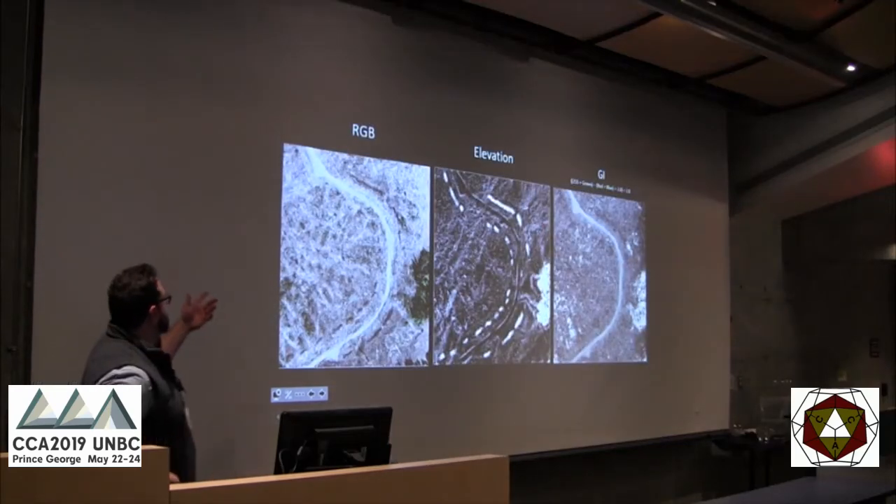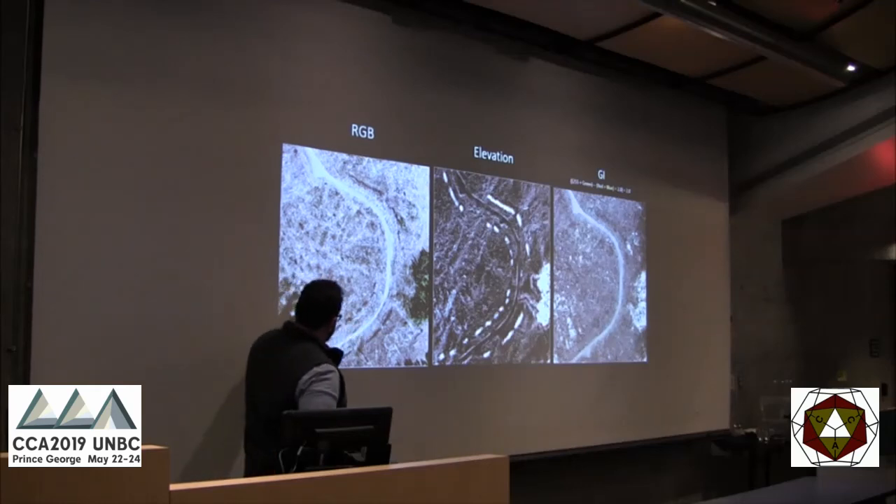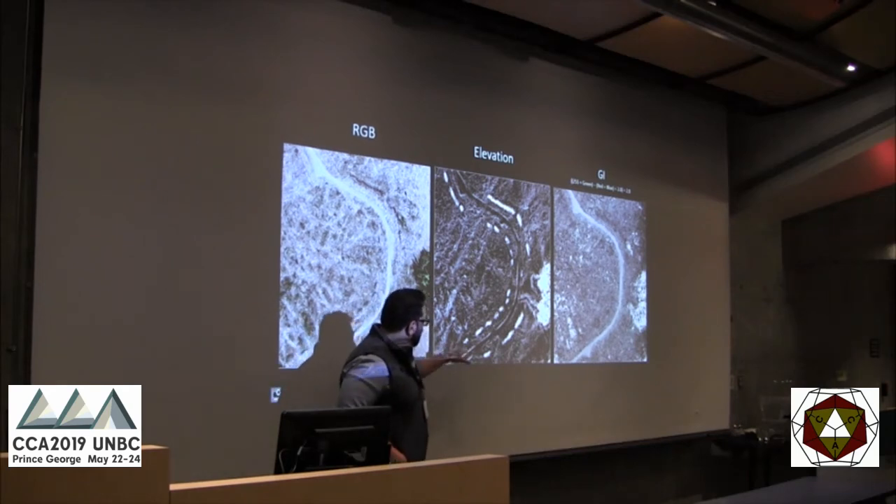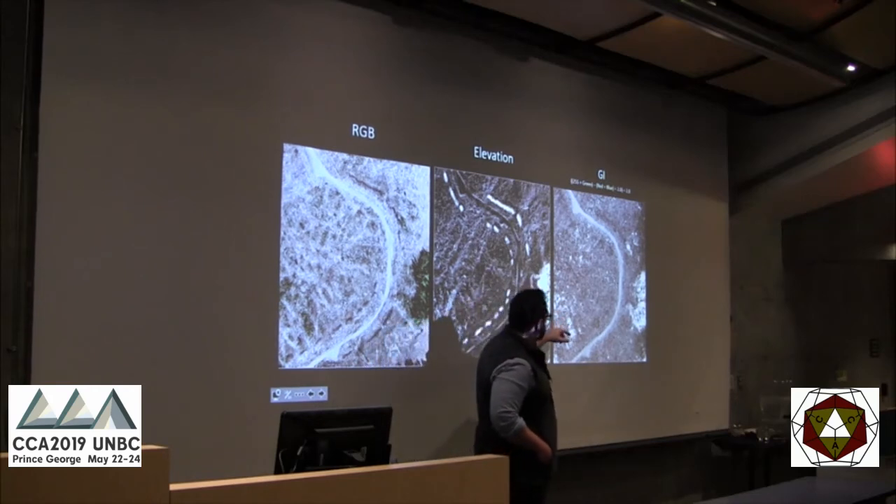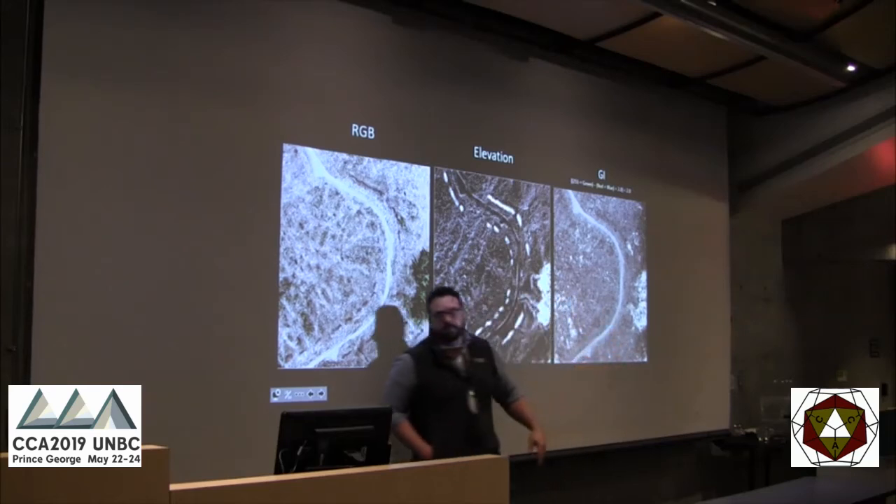So here I take the RGB data, and here's an elevation raster I made. These polygons are hard to differentiate from the ground, so I bring this in to differentiate from the ground, but then it's hard to differentiate from the trees. So then I just make a greenness index so it can differentiate the piles from the trees now.